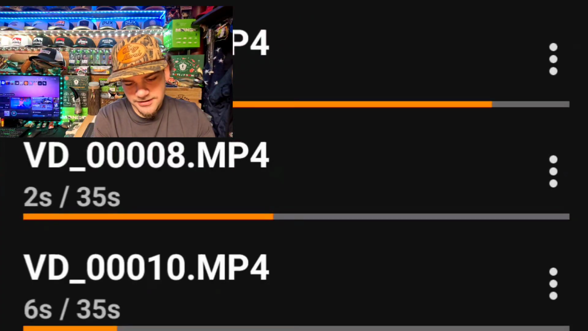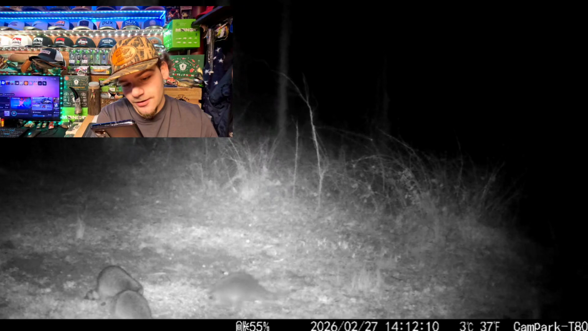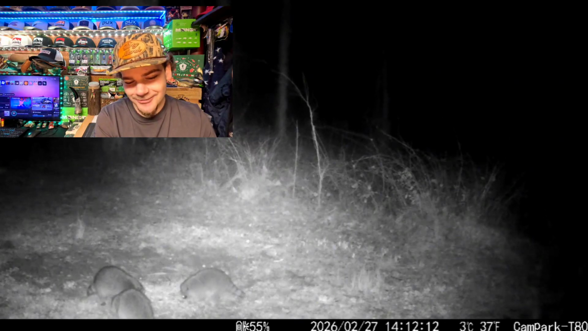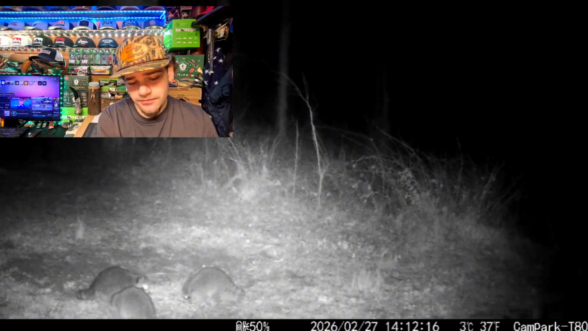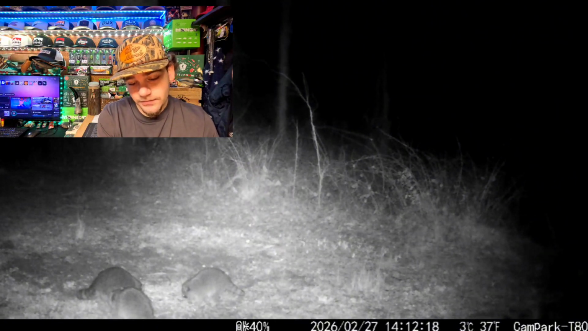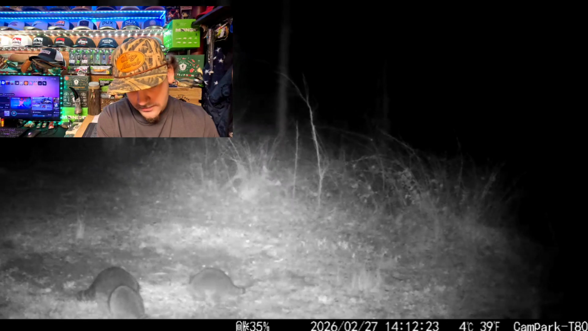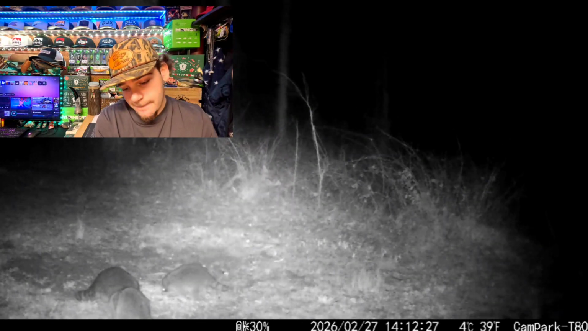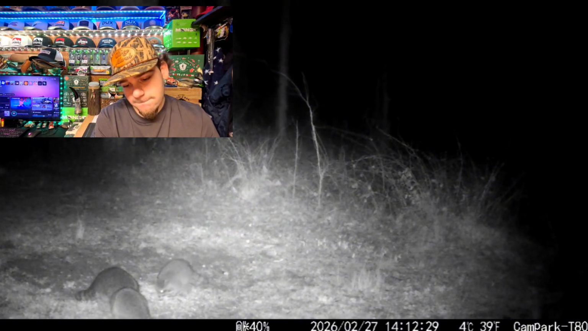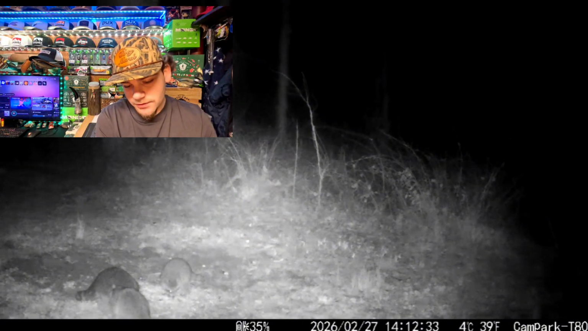Alright, also now let's check out this other one. Looks like they're back again. Oh, he was running to the corn. It looks like there's just 3 again, so I guess that is a group of 3. They're bigger raccoons too. This is the 27th. I've seen them the 24th with the last clip. Yeah, they don't do too much.